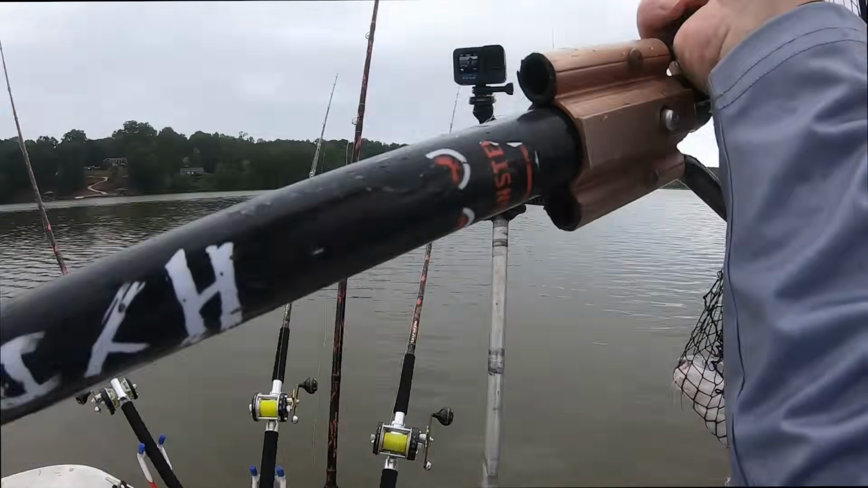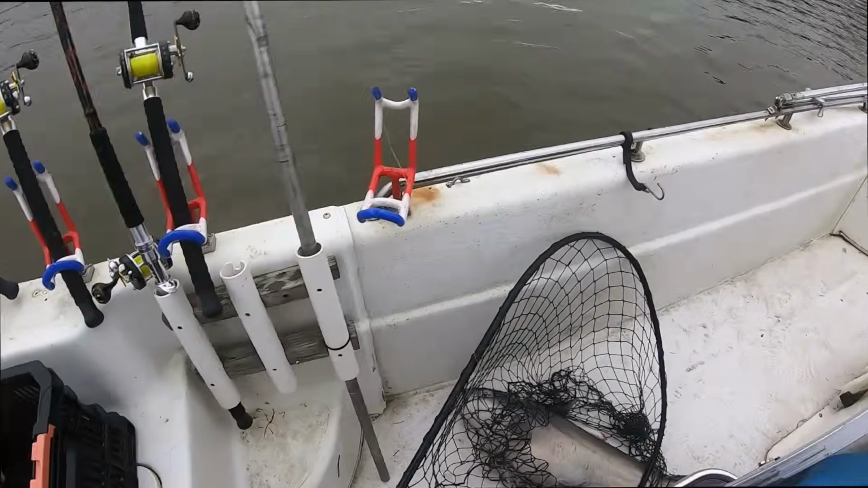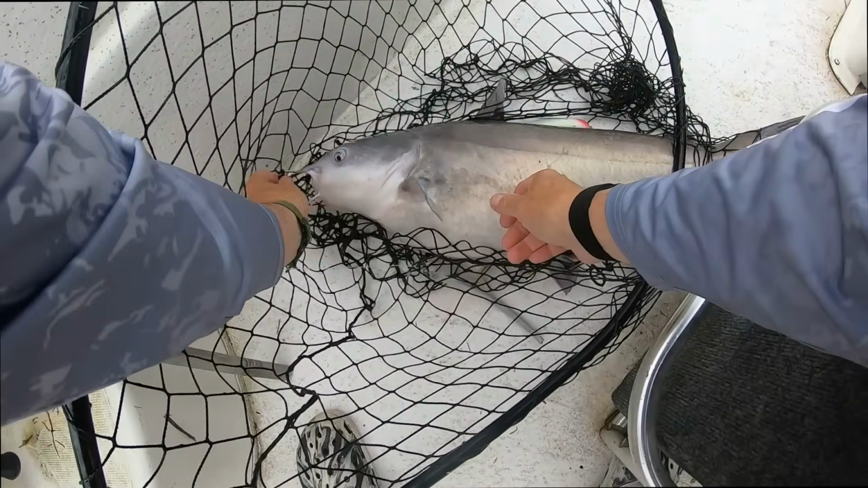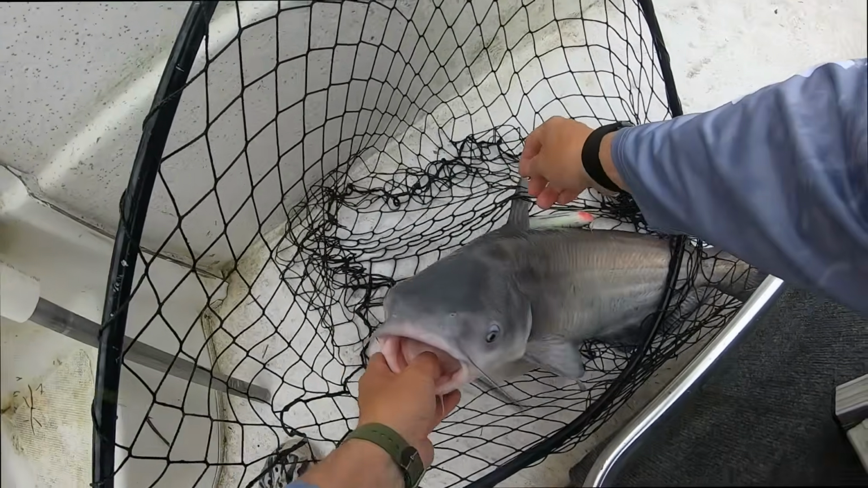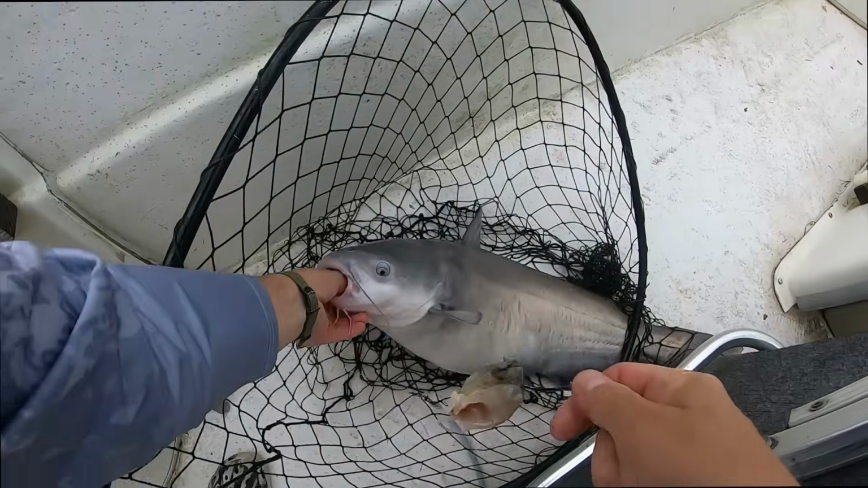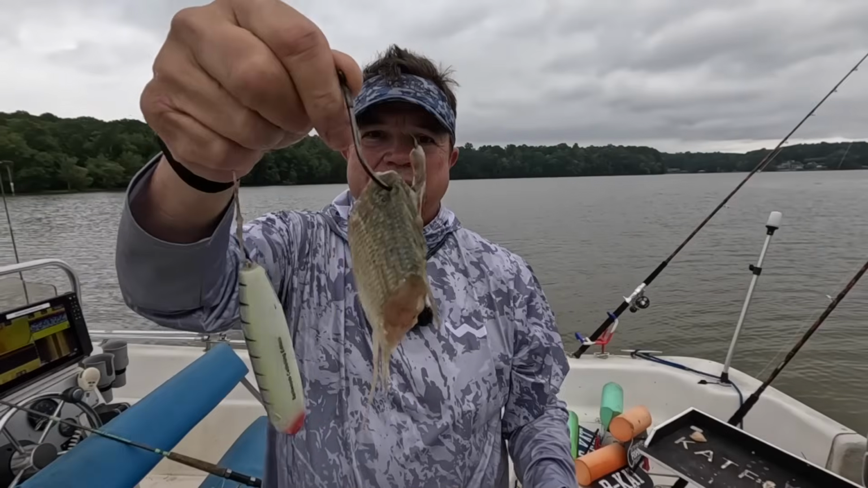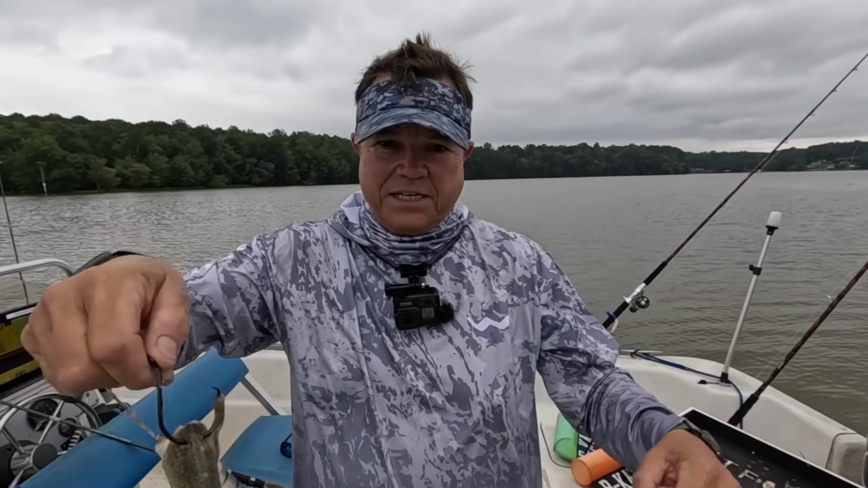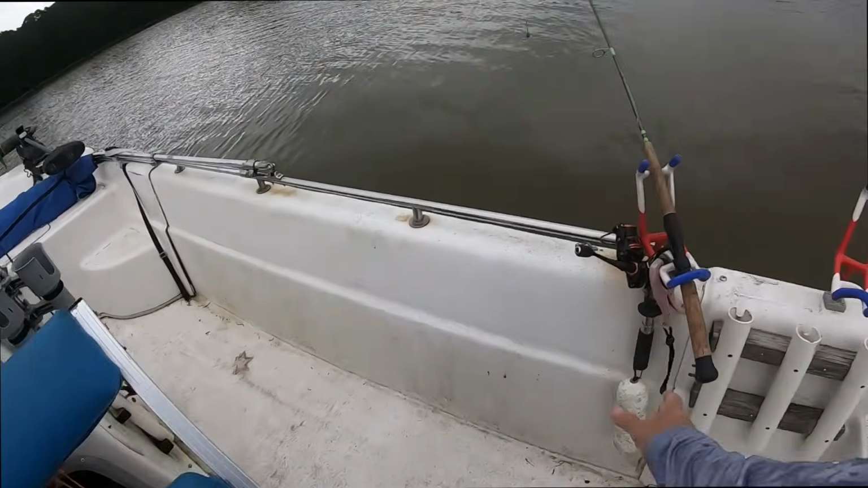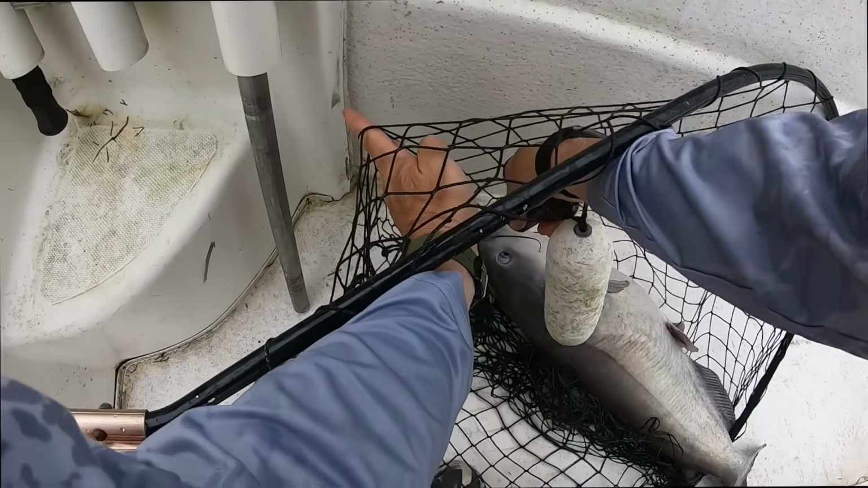No, it's a football. Get that out of there. Come here, baby. Got a big chunk of cut bait on one of the rattling shads there. Chuck that right there. A little scale action on him. See what he weighs. It's a fat fish.